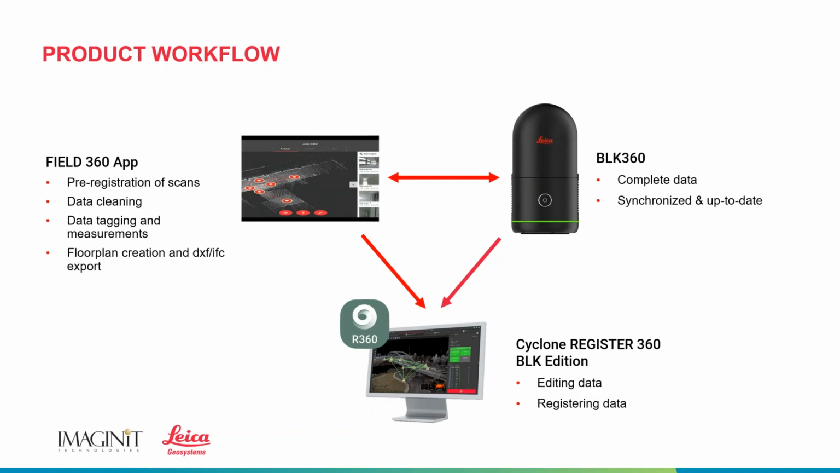From FIELD 360, we go to the BLK 360, back and forth, giving this data. Any geotags we get syncs the data to the scanner. Any point cloud data we collect syncs back to the iPad if we wish. And then either way, we can take the data either from our iPad or Android device and dump it into Register 360. So we can then process the data even more if we wish, edit it, register it, make sure it's all cleaned up, and then send that data out to something like CloudWorx.